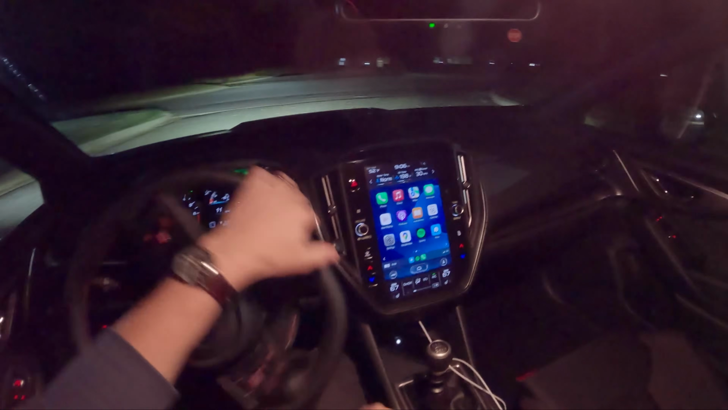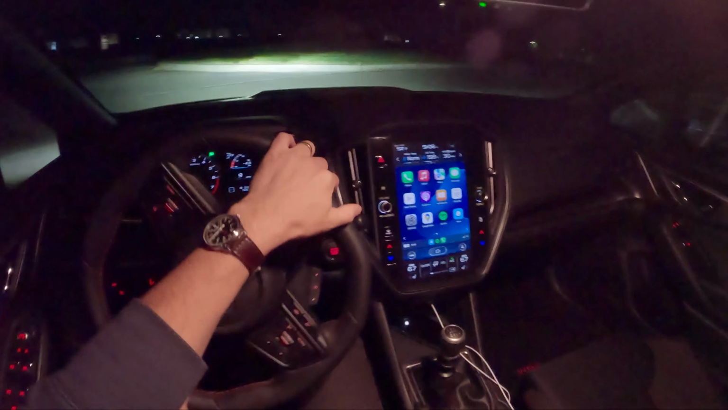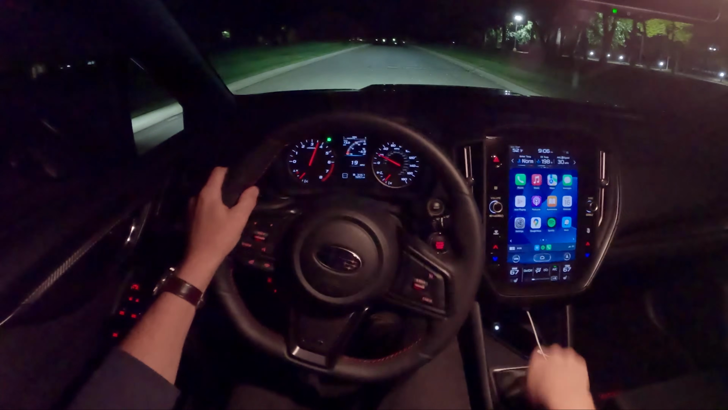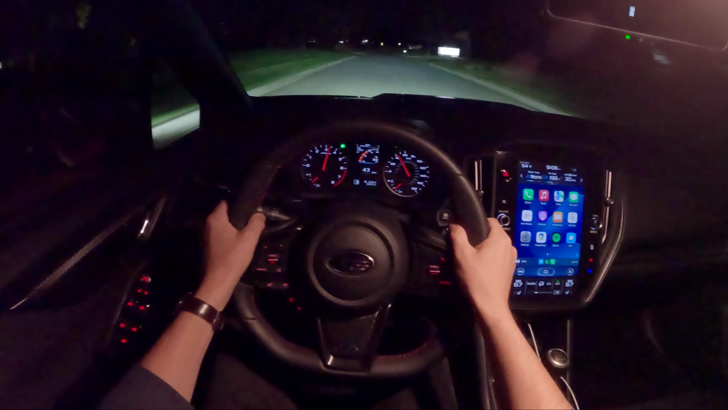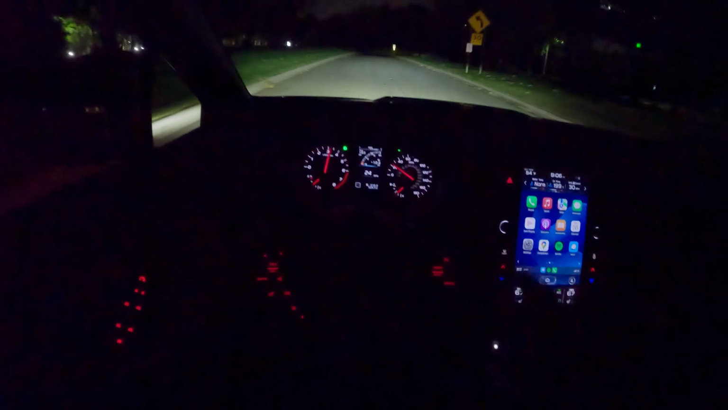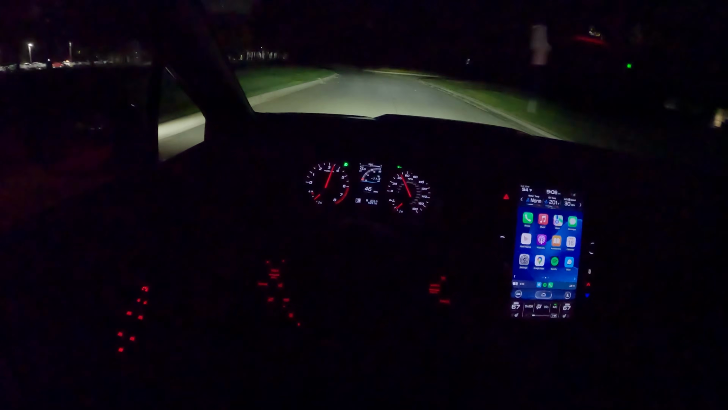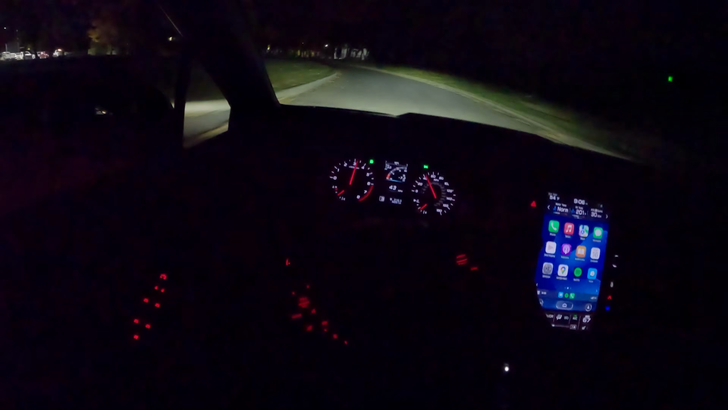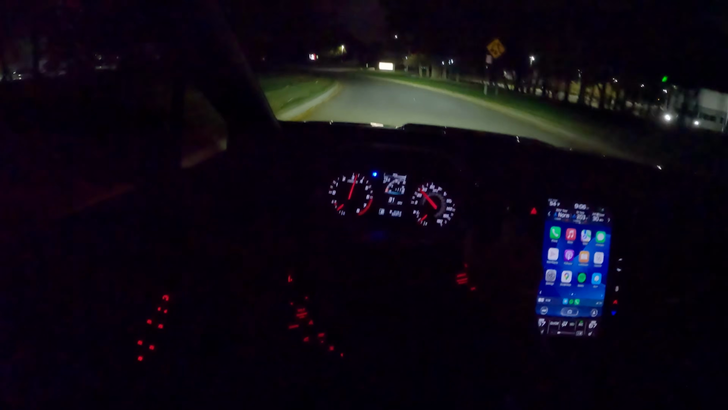Steering is super light. I do really like the new steering rack that they've put on this 22 WRX. It's a dual pinion electric steering rack. Very accurate, super responsive. Nice turning radius too. No rotating headlights in this premium model, but you can see they really do a nice job illuminating the road ahead of us.